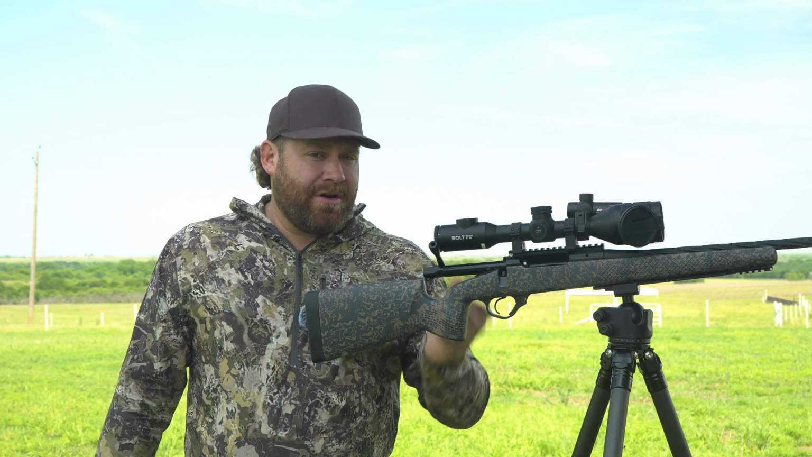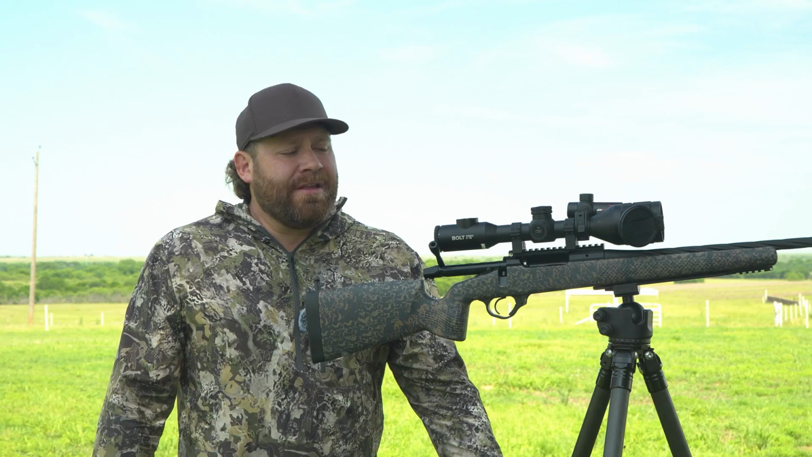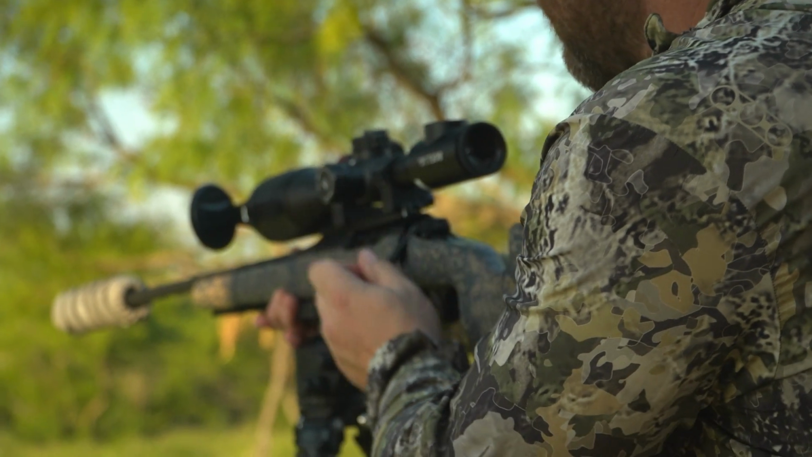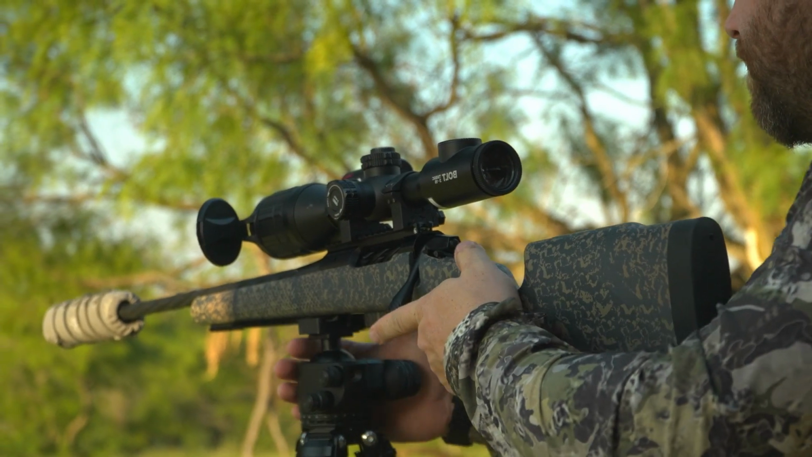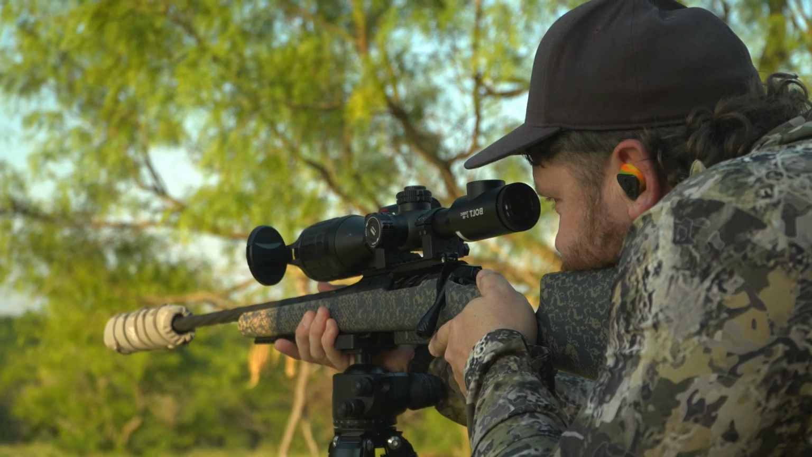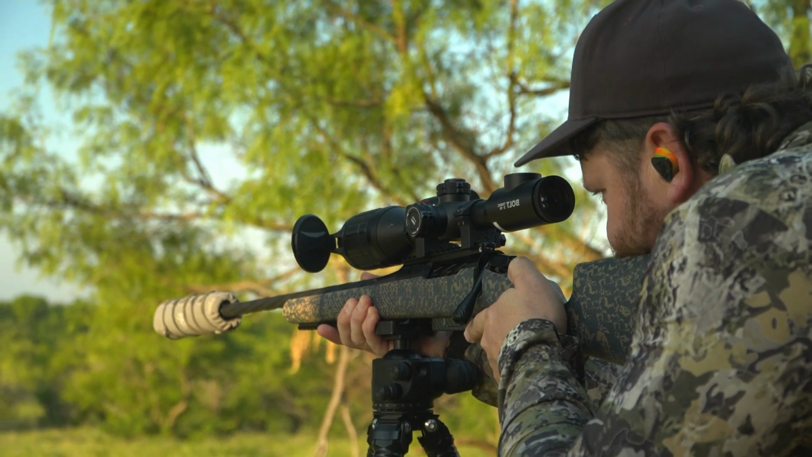You can pop it out, charge it up, and that's going to last 3.5 hours depending on how you use it. If you put this in standby mode, which I never did a single time, it does come out of it instantly though. So you put it in standby, it saves your battery, you hit the power button once, and it's just instantly back on, ready to use.